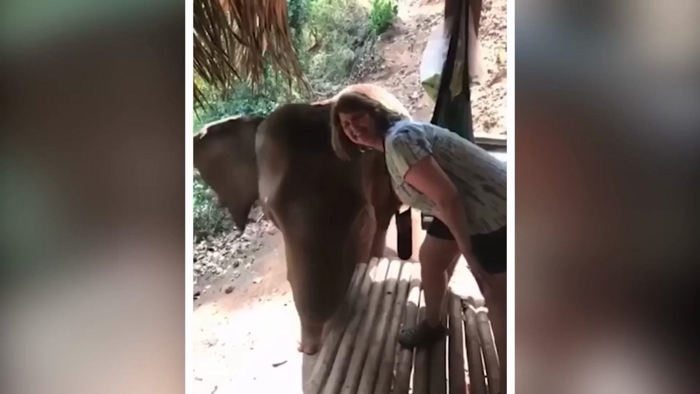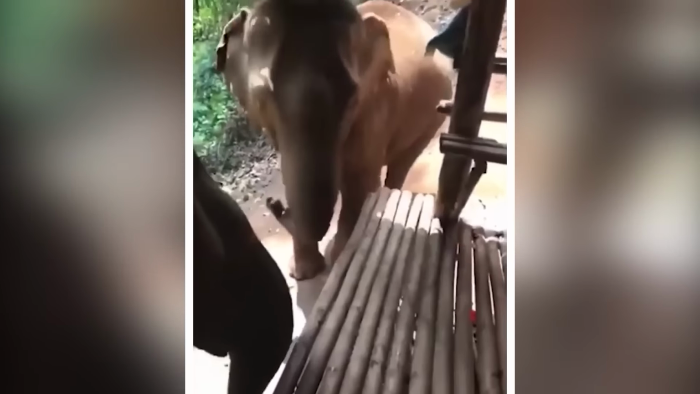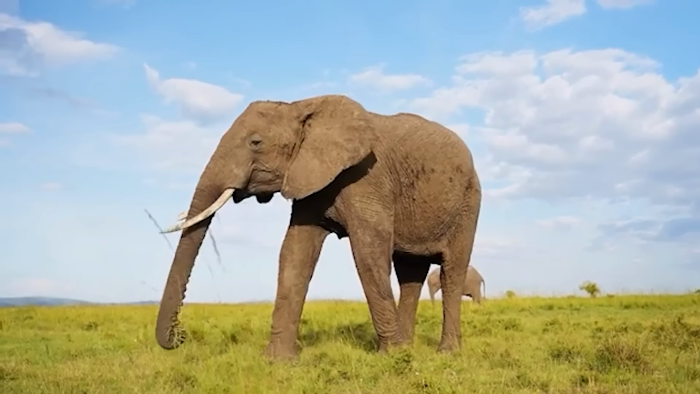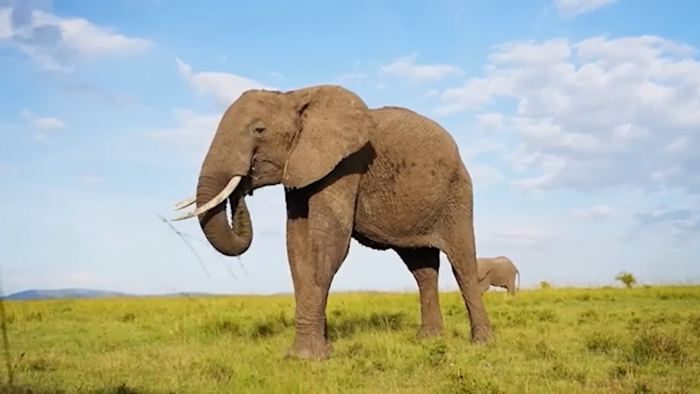With a swift swing of its trunk, the elephant gave her a firm nudge, making it clear, "Respect my boundaries." The woman's bold move turned into a hasty retreat, leaving us wondering, what gave her the courage to get so close to this gentle giant in the first place? Was it ignorance, excitement, or a desire for a unique selfie?